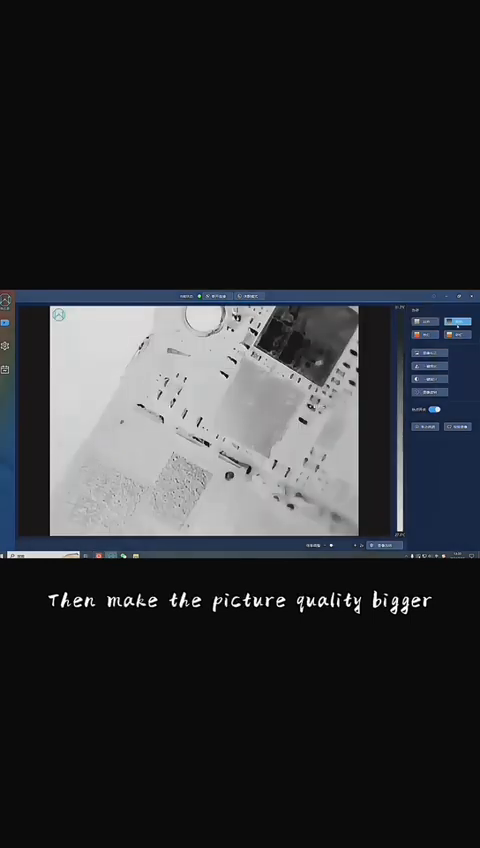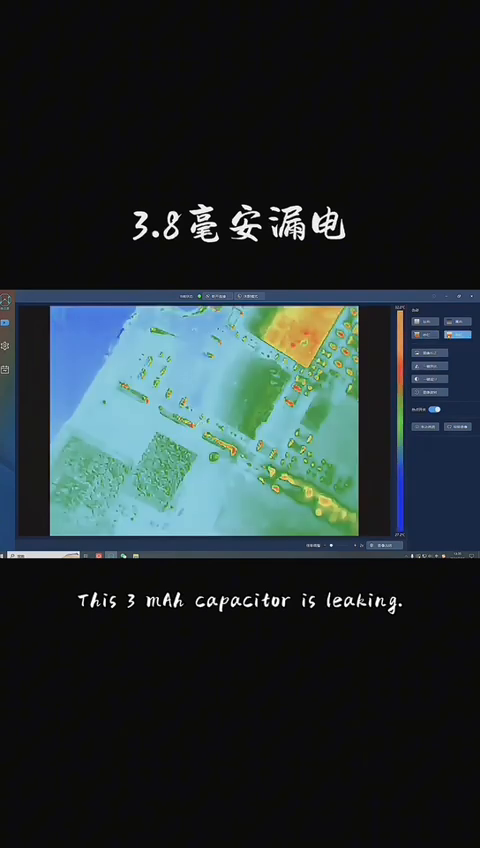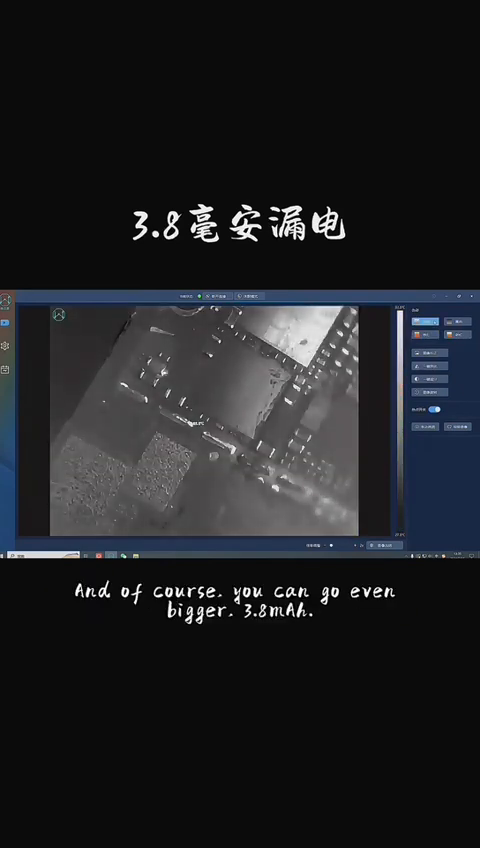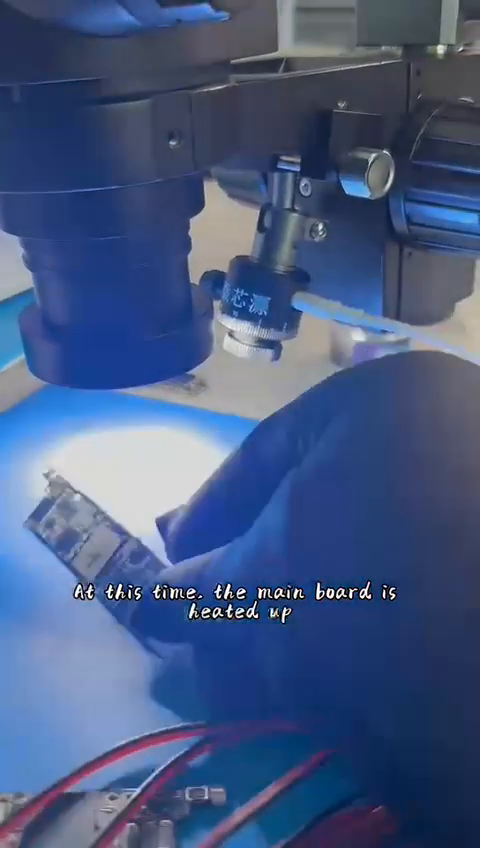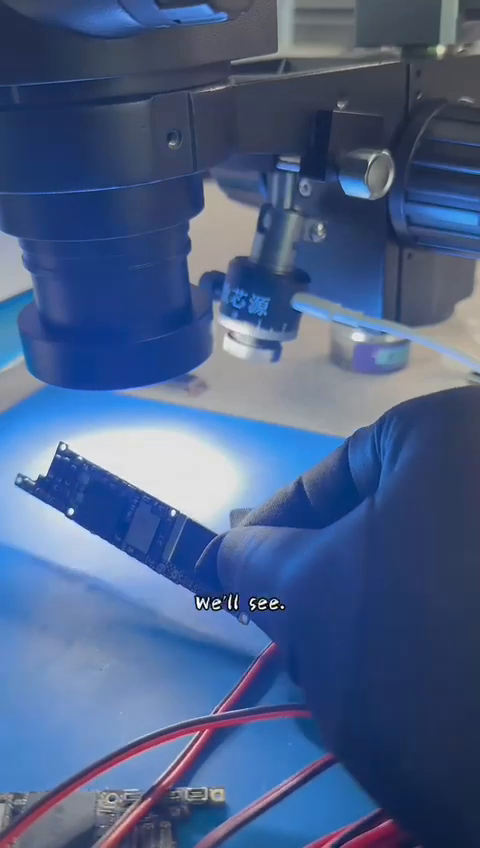Then make the picture quality bigger. Is it very easy to see clearly at this time? This 3 milliamp capacitor is leaking. And of course you can go even bigger, 3.8 milliamps. Almost no temperature. At this time the main board is heated up. That is, what happens in the case of a big short circuit. How clear is it? We'll see.